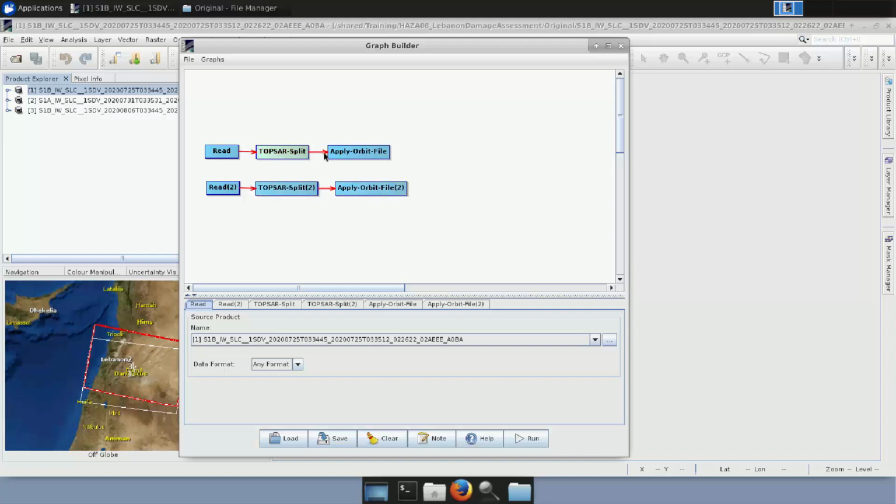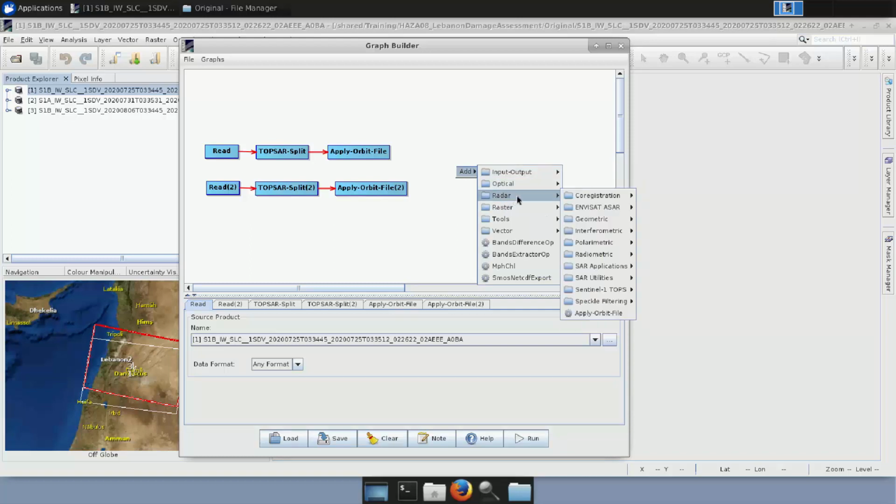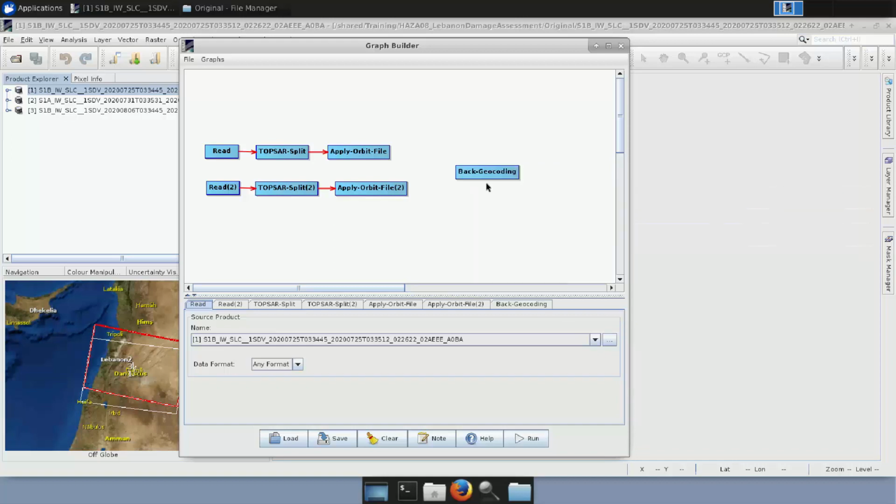Once we have done all the pre-processing for each image, we need to put them together. And how do we do that? By co-registering them. And for this, we need two operators. The first one, we go to Add, Radar, Co-registration, Sentinel-1 TOPS Co-registration, Back-Geocoding. So it will read the information of both of them and put them into one. And we connect both operators.